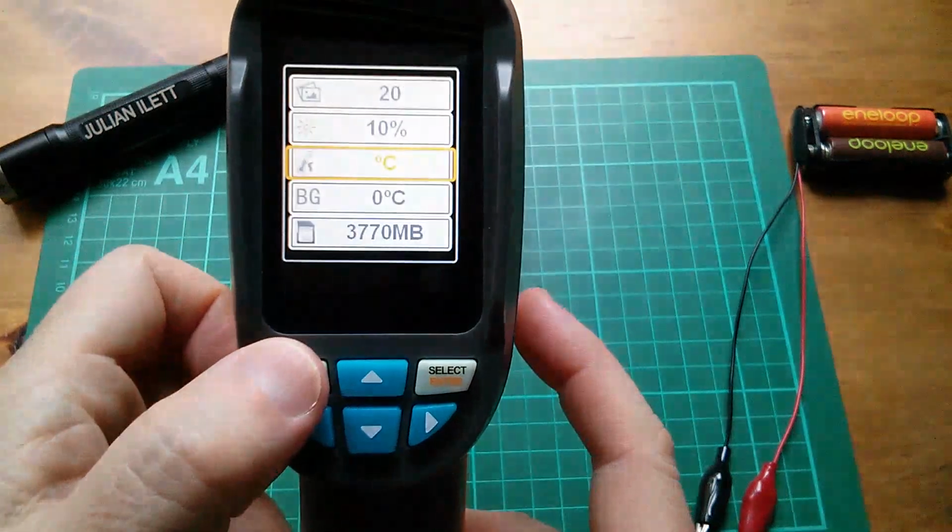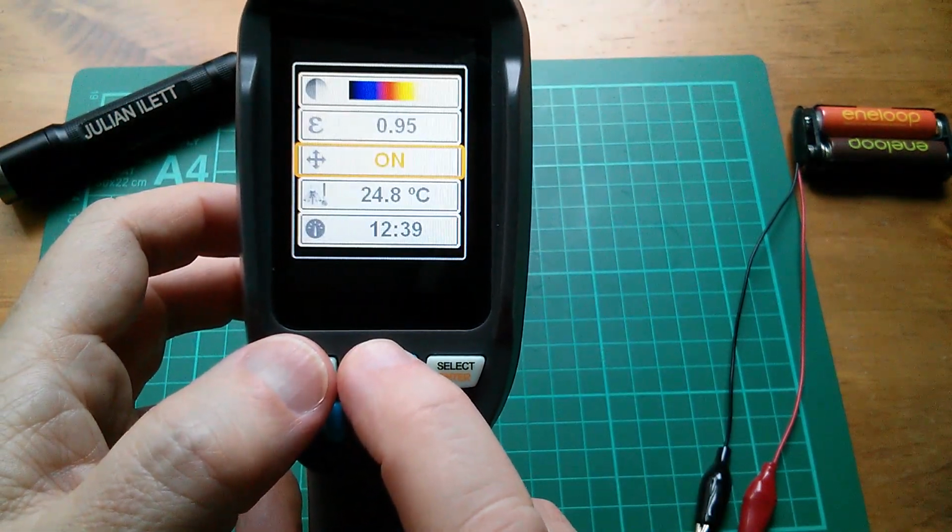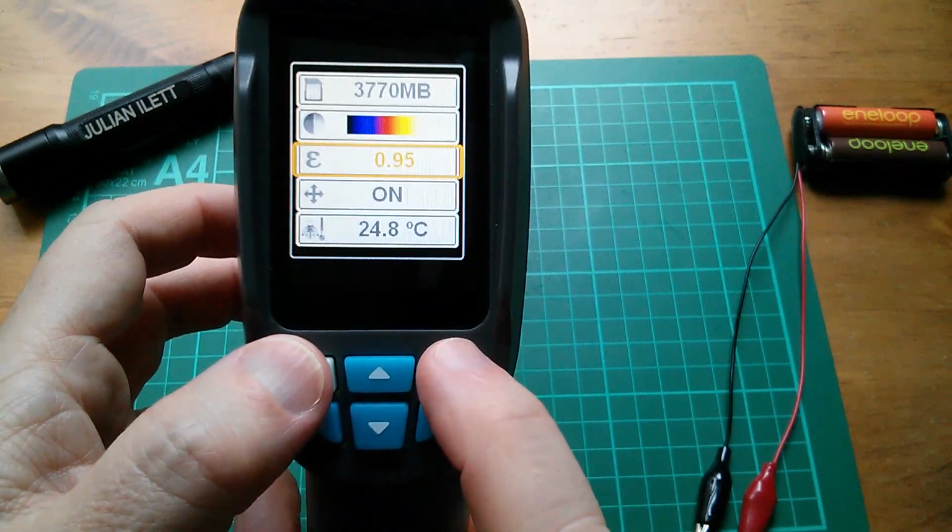Let's change the emissivity. That's the E symbol, isn't it? To 0.90 it was.